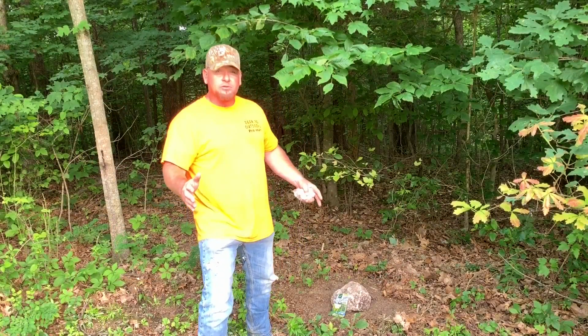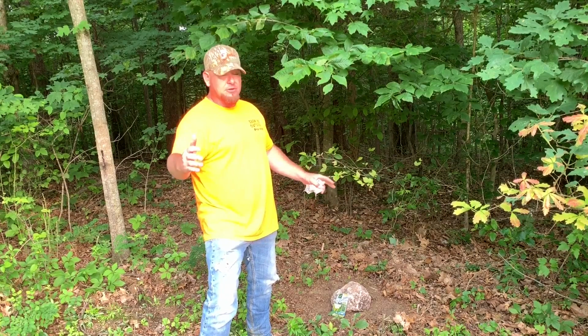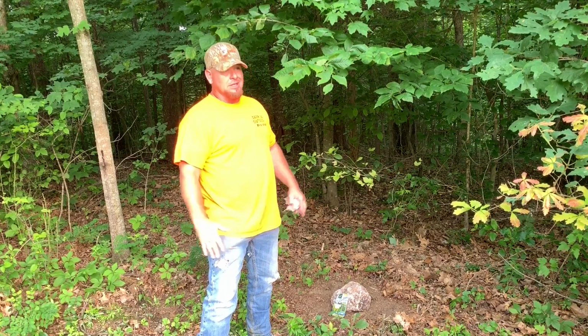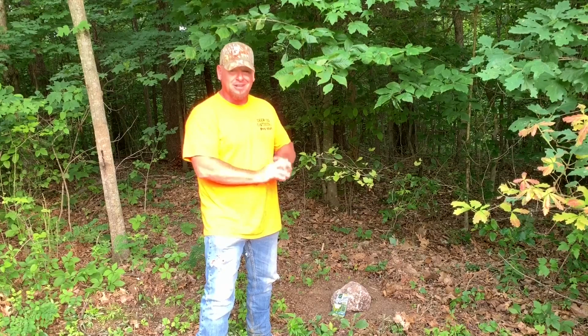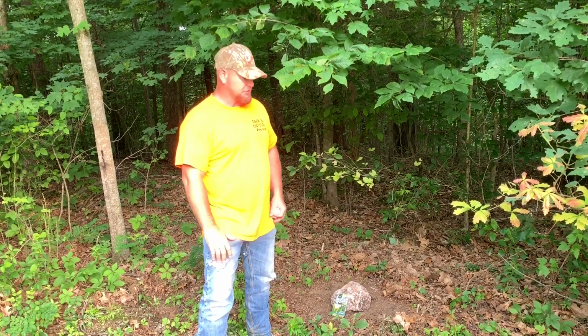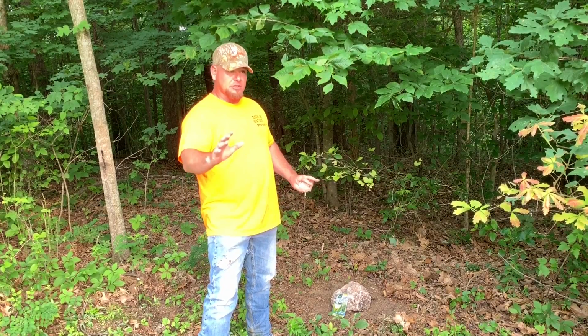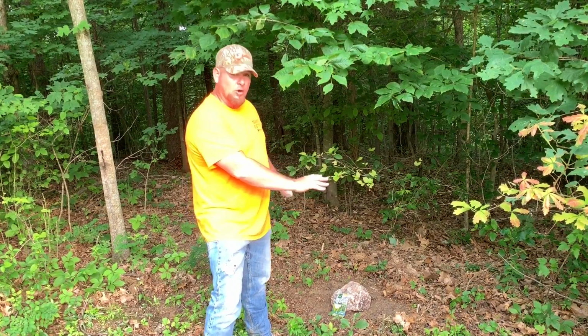All right, everybody, so I chose this site right here to put my mineral site in, first and foremost because it's about 8 or 9 feet off of my field. Last thing you want to do is create a mineral site out in the middle of your field. You're going to run into it with your tractor as they start digging that hole out. So about 8 or 9 foot into the wood line, no big deal. It's going to be out of the way once they start digging that hole out.